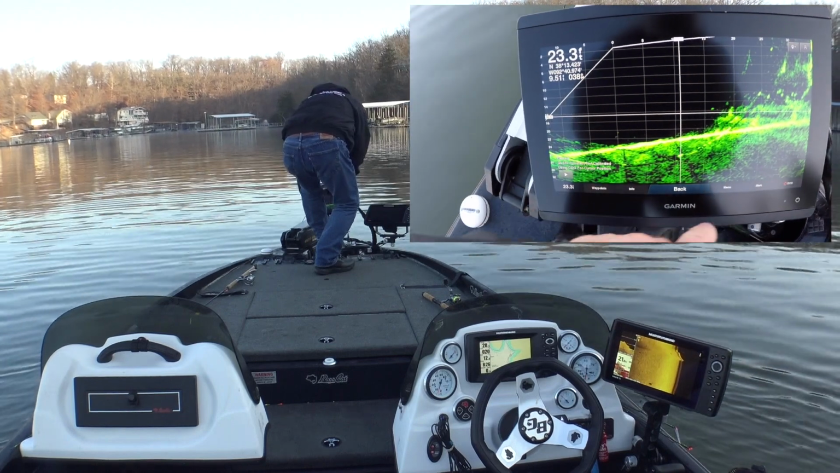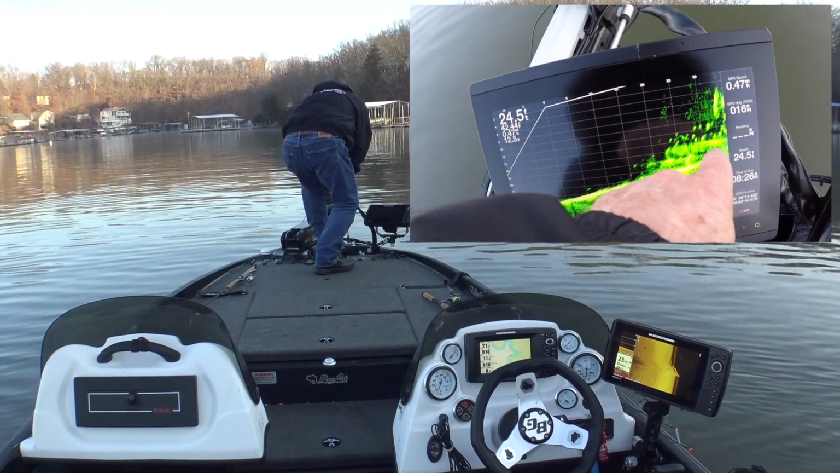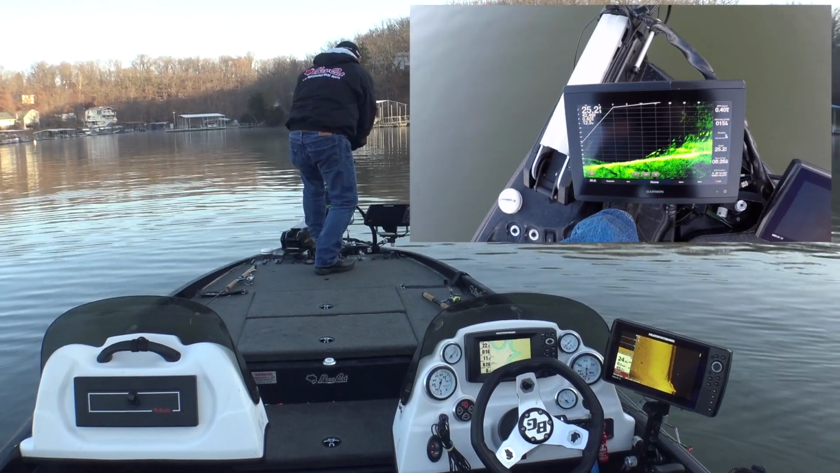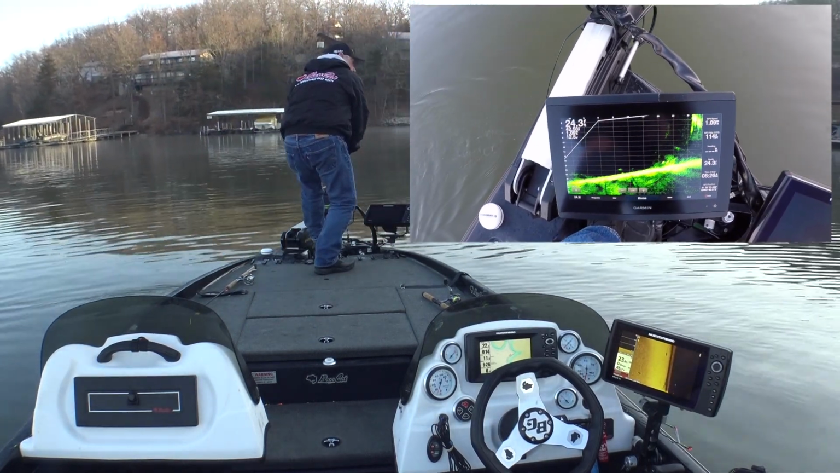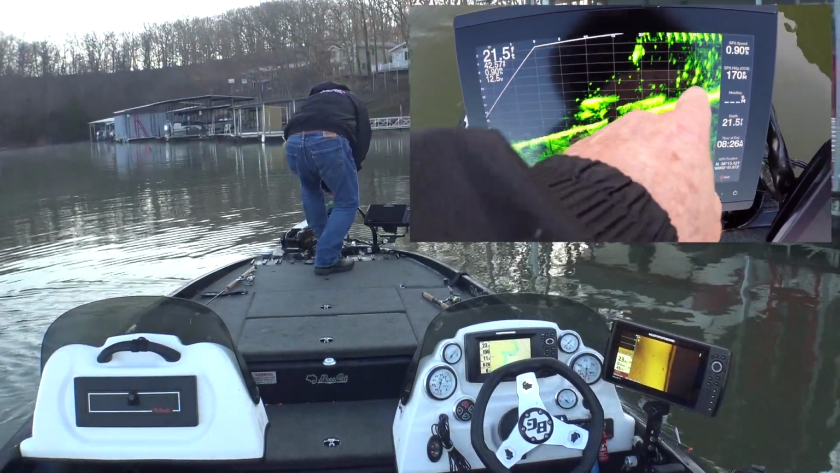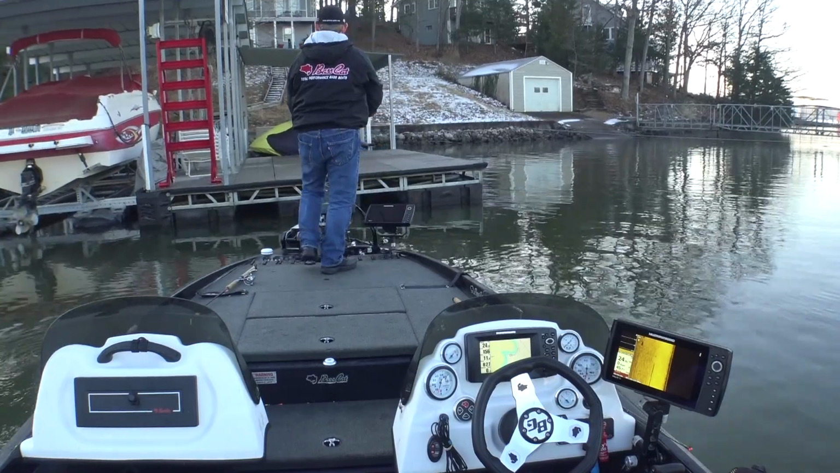I think there's some fish scattered in here. I think that's some brush and stuff in there, but there's definitely some fish in there. It looks like they're about 14 feet deep. Get back on it. Let's see. Oh yeah, there's some fish scattered in there for sure. We're going to fish this dock. Definitely some fish in there.